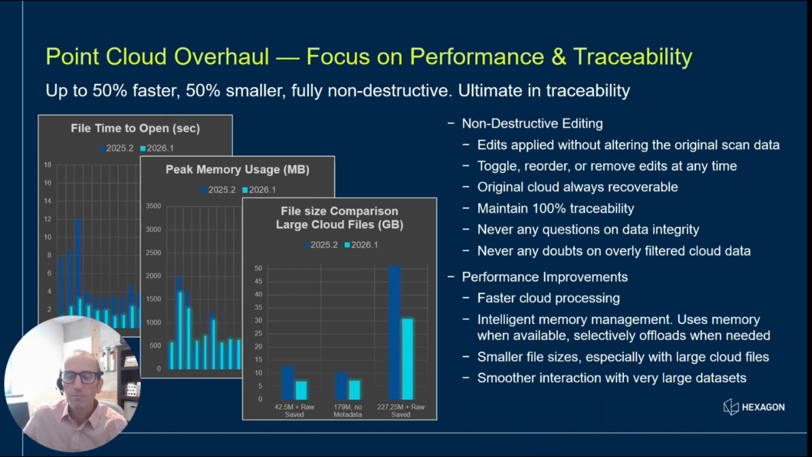On performance, the numbers speak for themselves. As you can see in these charts, files open faster, peak memory usage is lower, and file sizes are dramatically smaller, up to 50% faster and 50% smaller on large cloud files. Behind that is smarter memory management that uses memory when it's available and offloads when it's needed, keeping interactions smooth even with very large data sets.